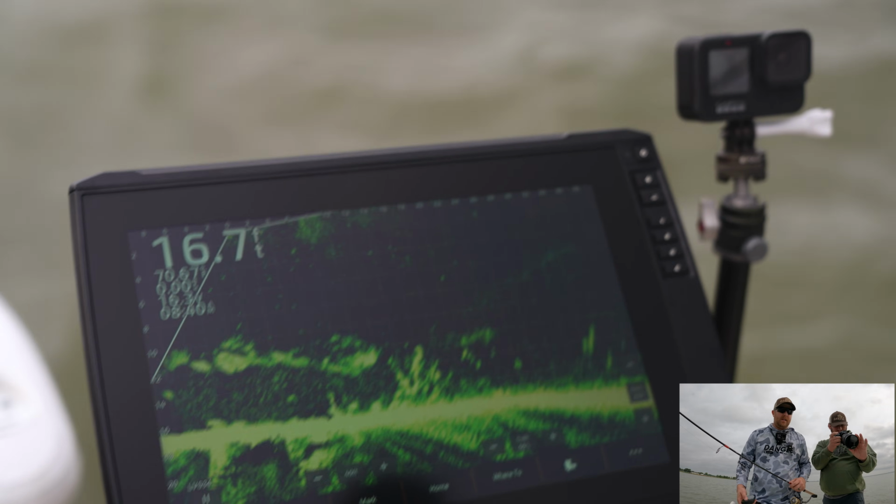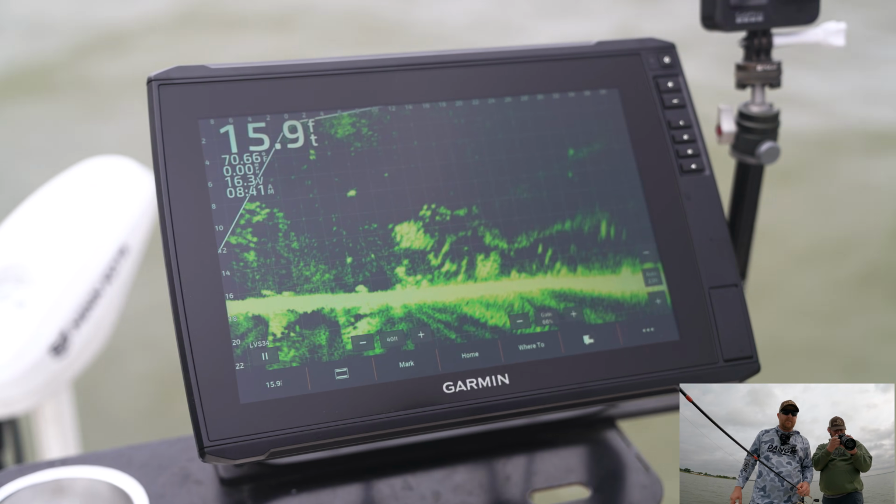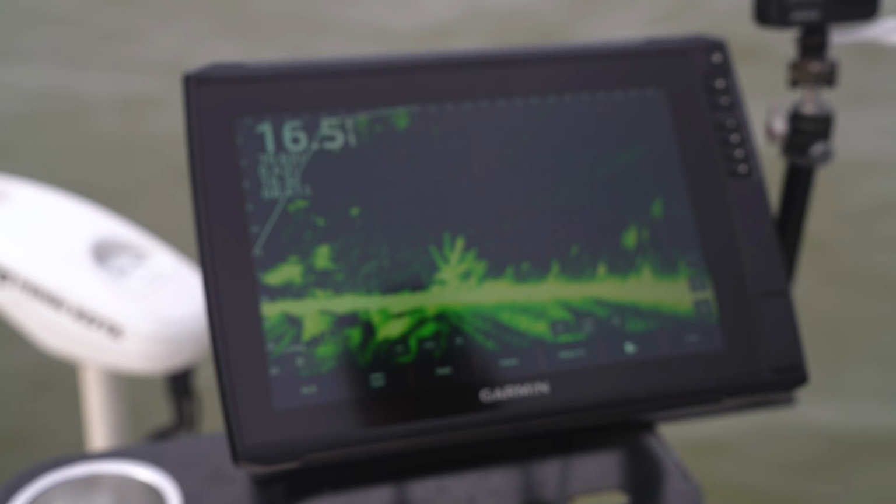So I'm gonna actually push up here and get a little bit closer. And I'm gonna reposition us just a little bit so we can have a little bit better look at this thing, because it looks like there might be a couple of fish on it. So let's pull up. It looks like there's 2 or 3 down on the inside of it.